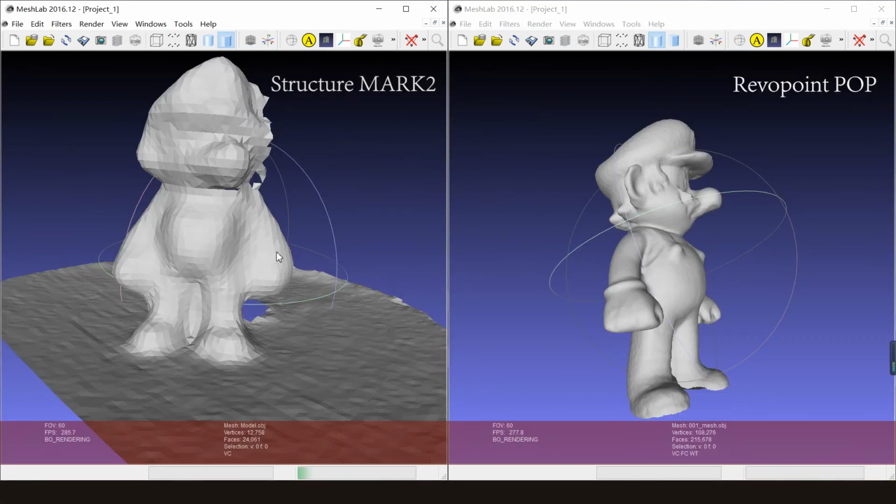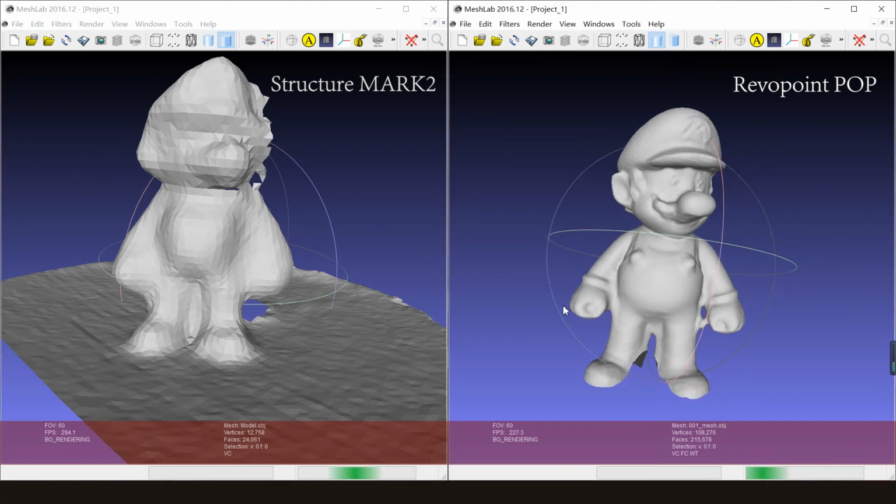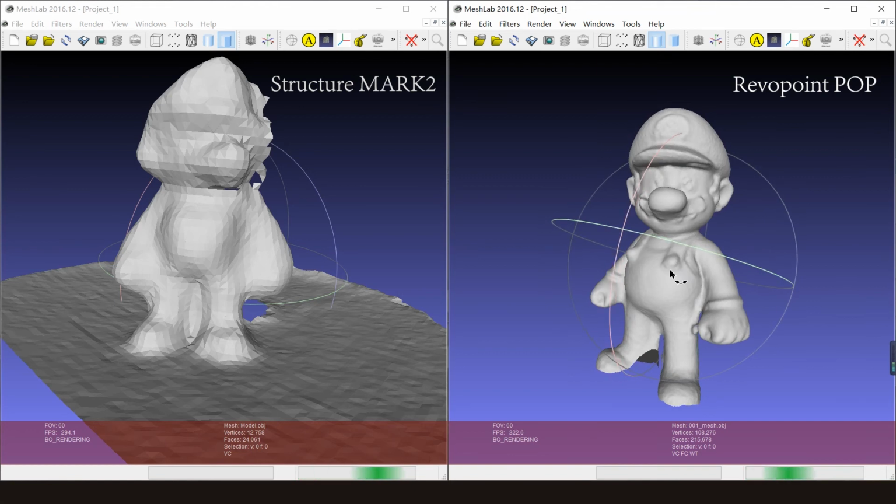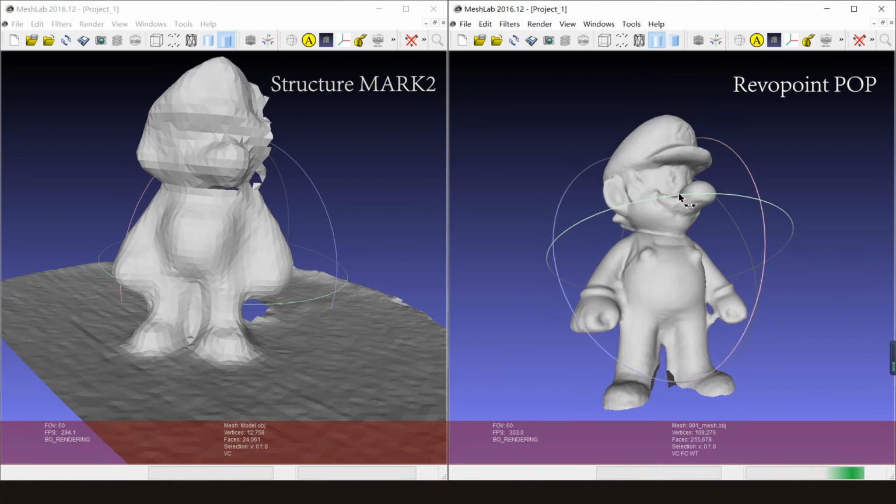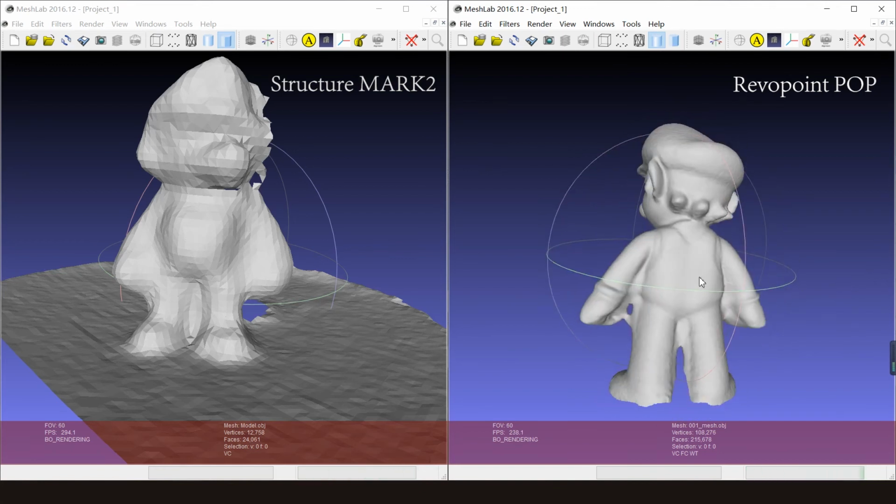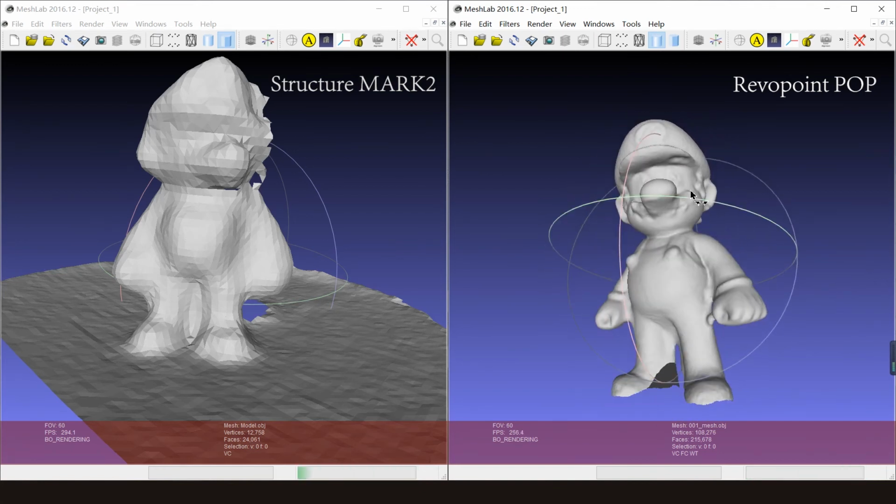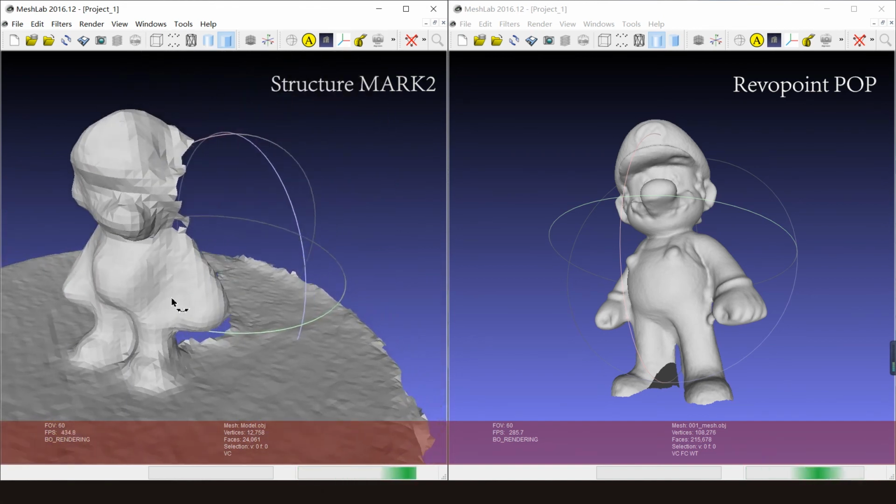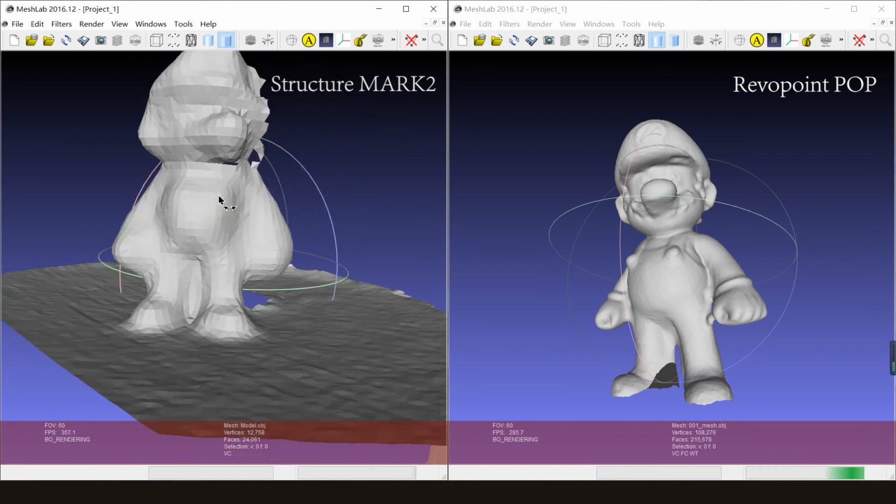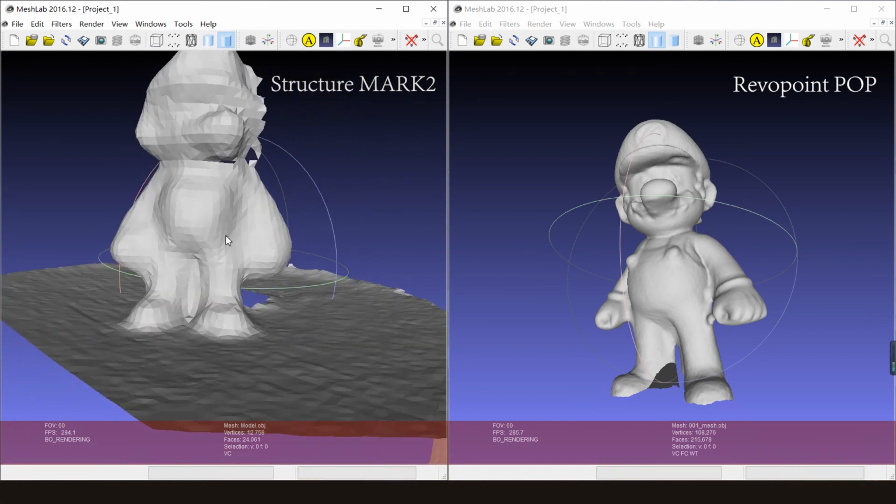So we have the results of the third experiment I did here, scanning a small object. On the right we have the Mario, which you can see very clearly the edge and the features. We can easily recognize what is here. Comparing on the left side, the 3D model realized with Mark II, you cannot recognize what is the hair, where is the face, where is the nose, where are the eyes.